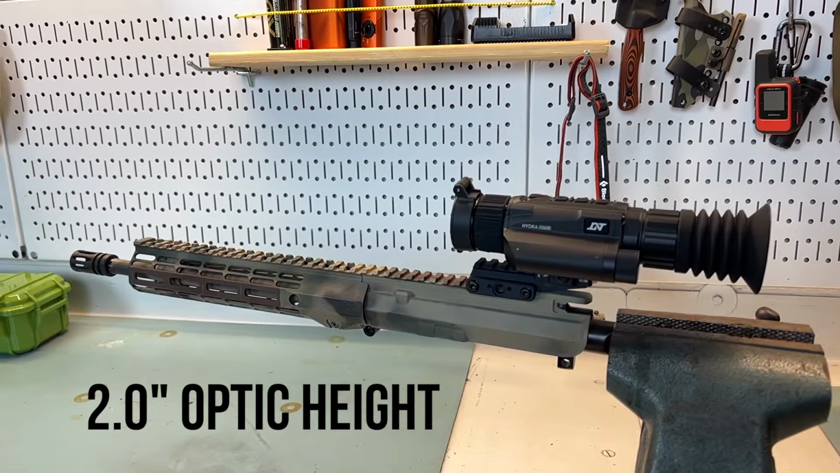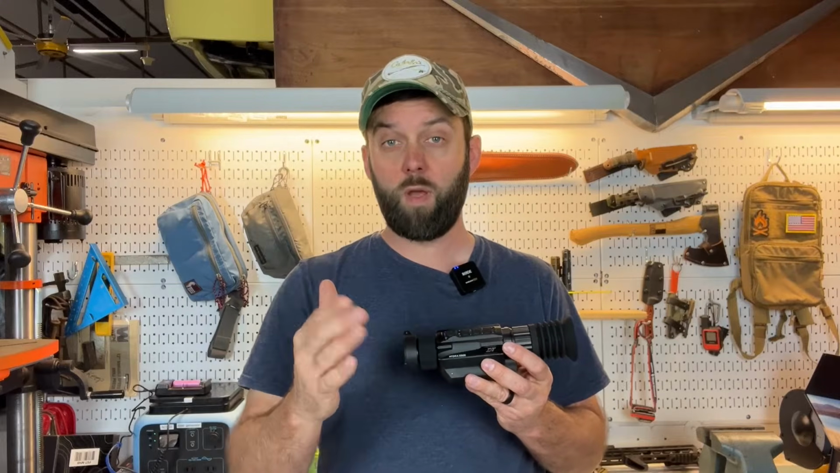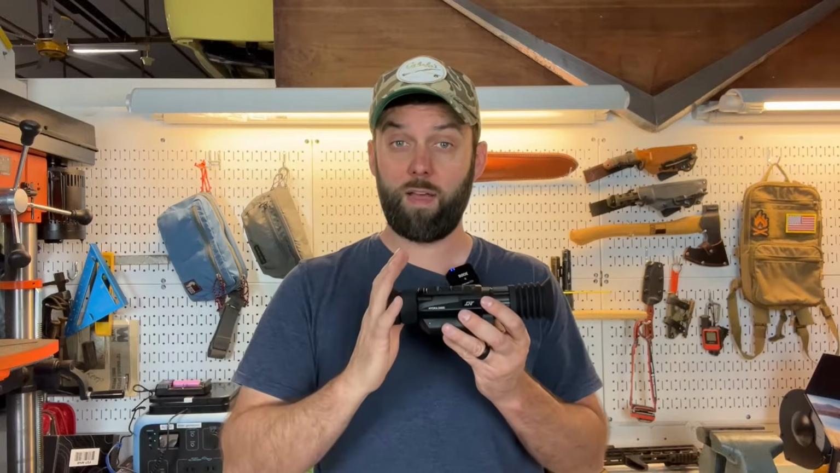1.93 of my LPVO. So both of my rigs that I'm using with thermal, I'm trying to keep them at similar optic height just for consistency. And so 2.0 is pretty close to 1.93. It's working out very nicely so far. Obviously, I'll have a lot more information coming your way as I put more time behind the optic and running it in those particular configurations.